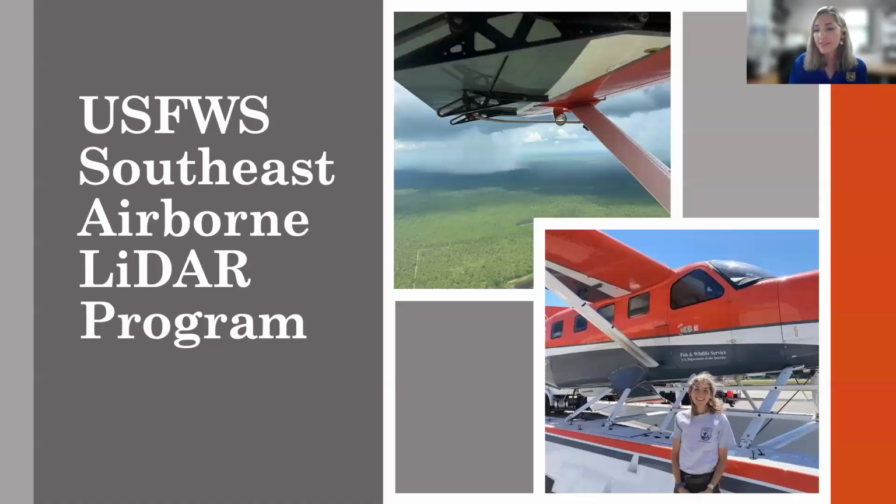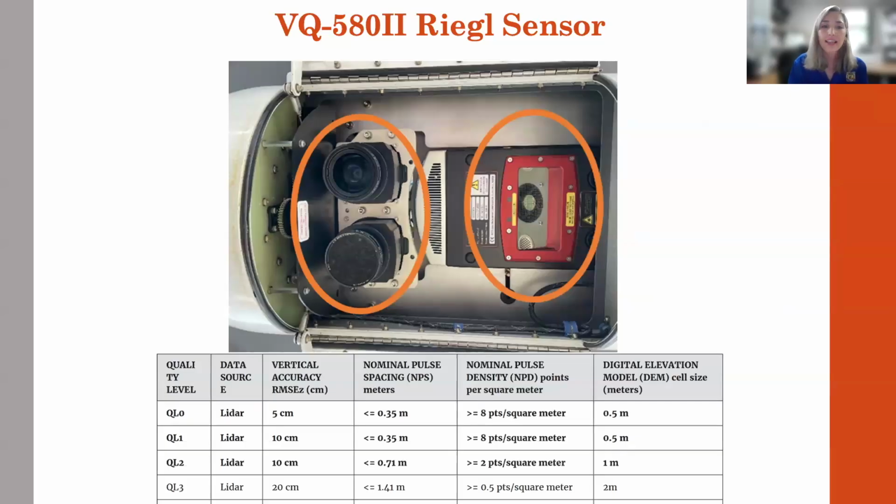So now I have time to give a brief overview of our airborne LiDAR program. In 2023, our regional fire program invested in an airborne LiDAR sensor to be operated out of a fixed wing plane. The plane and pilot are with the U.S. Fish and Wildlife Migratory Bird Program.